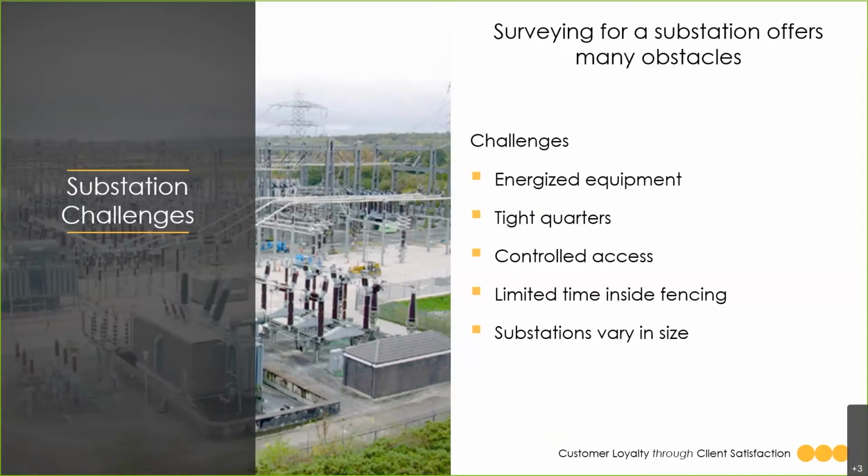When you're inside the substation, your time is limited. You want to be able to get in, get all the data and everything that you need to meet your scope of the project, and then get out. And this will reduce the impact to the utility and your workers.